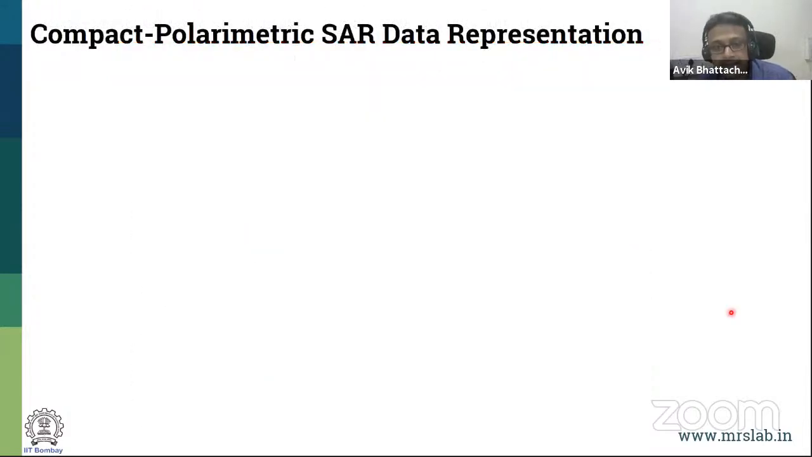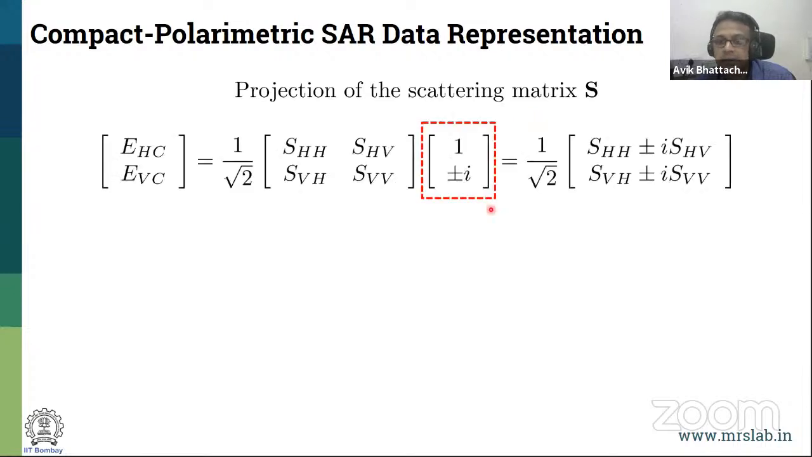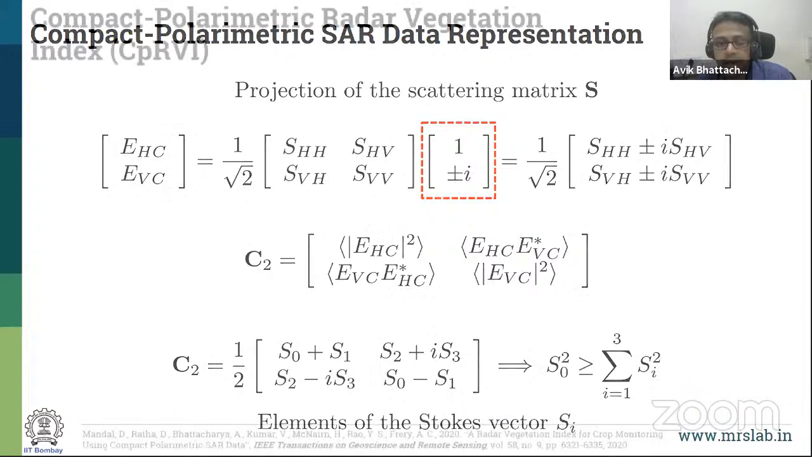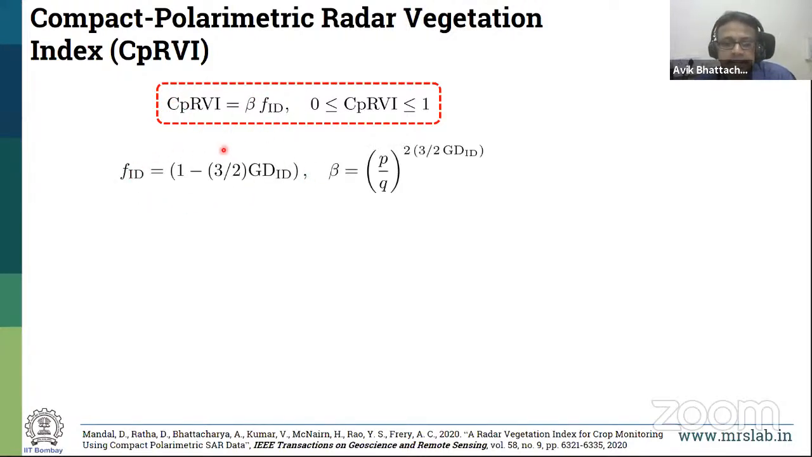We go to the compact case. Again, compact as dual is nothing but a projection of the S matrix, but in a different way. It is projection with the 1 plus minus i, where you have a combination of the HH and the HV together. You again can form the C2 matrix in a simple way. These are formed in a similar way, but you can also relate it with the Stokes parameters. If you utilize them, then as you can see, before it was a DpRVI, now it is a compact CpRVI. It's the same, there is no change at all. Only the change is in the fraction because of certain physical limitations of the compact polarimetric.